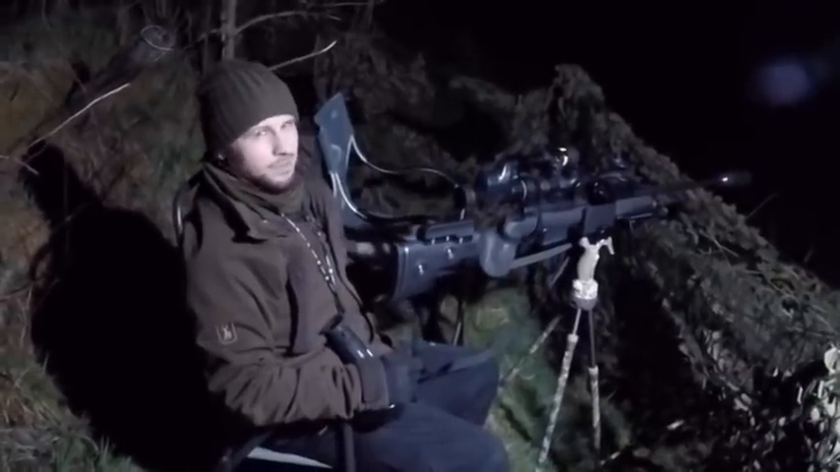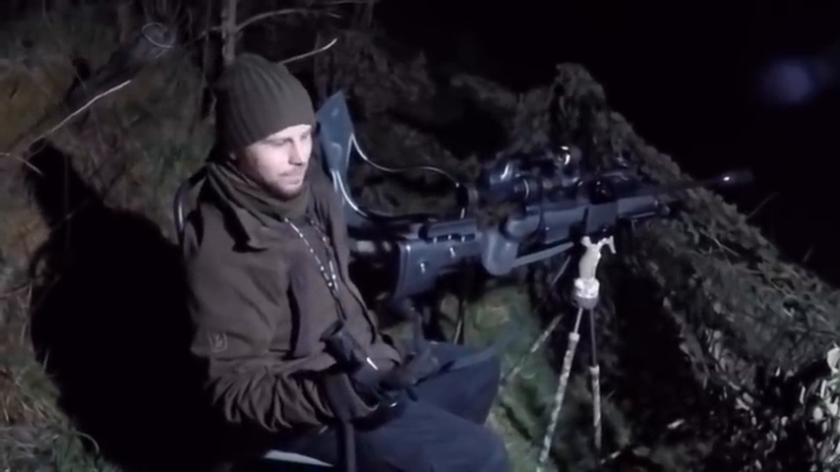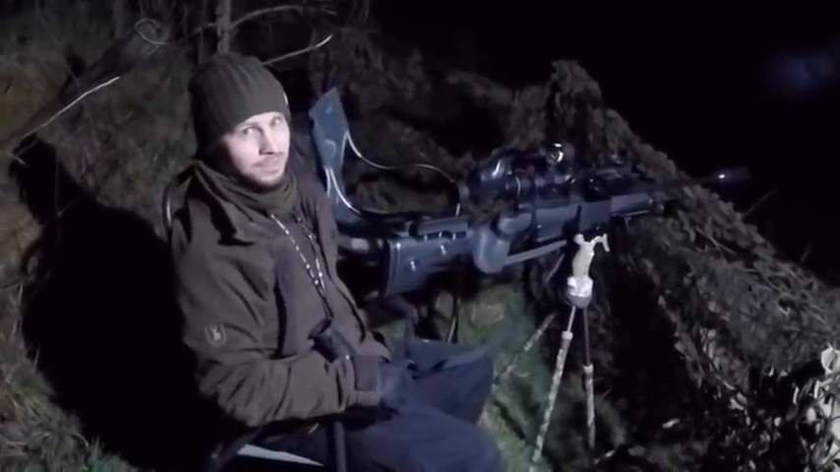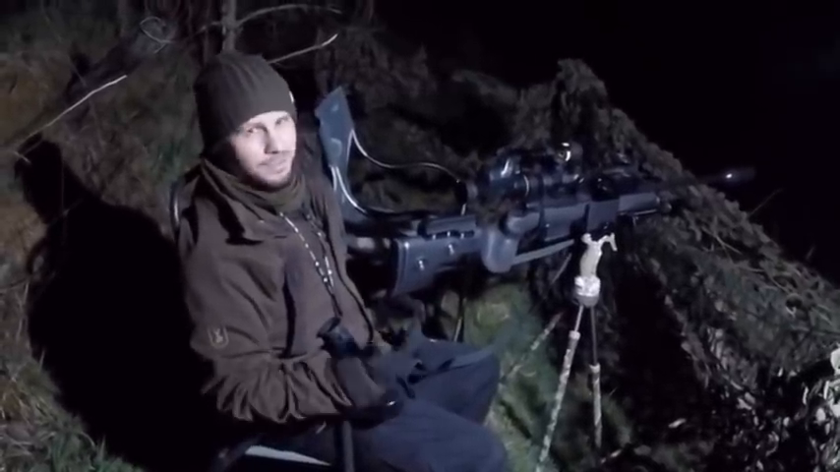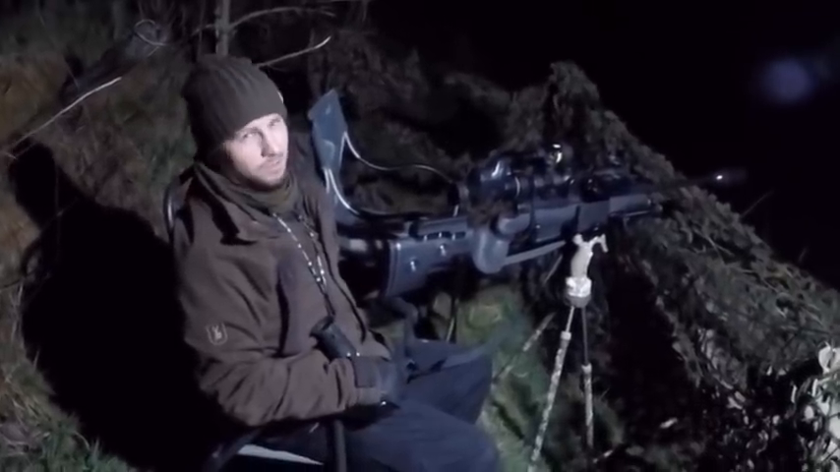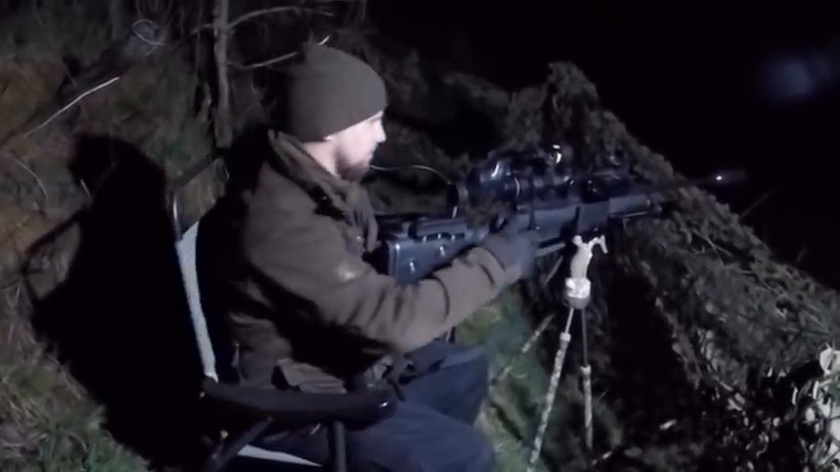But because it was sniffing around, I thought it was going to at least stop and present a shot, which it did. As soon as I saw that opportunity, I took it and it's down. Now we're going to go see if it's a dog fox or a vixen. So, that was a good one.